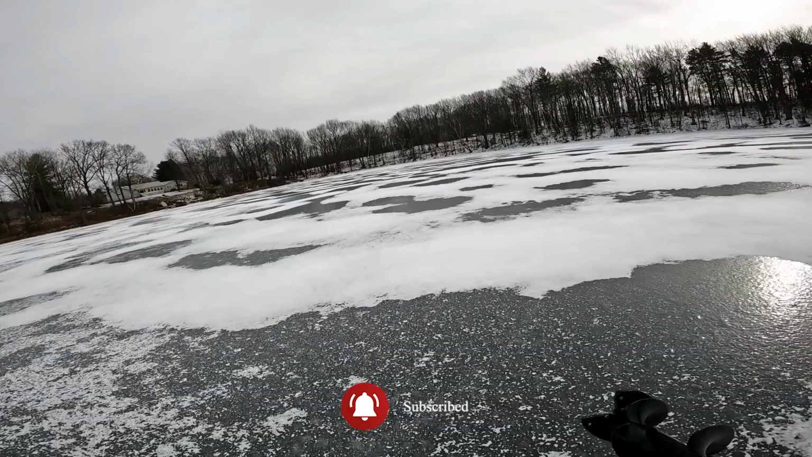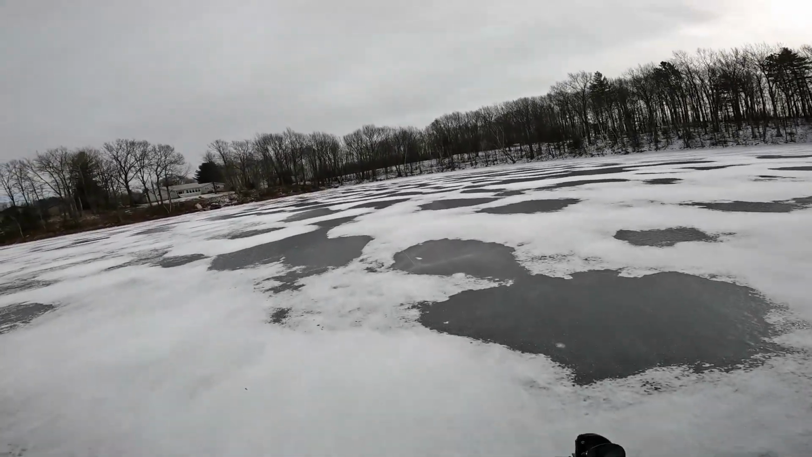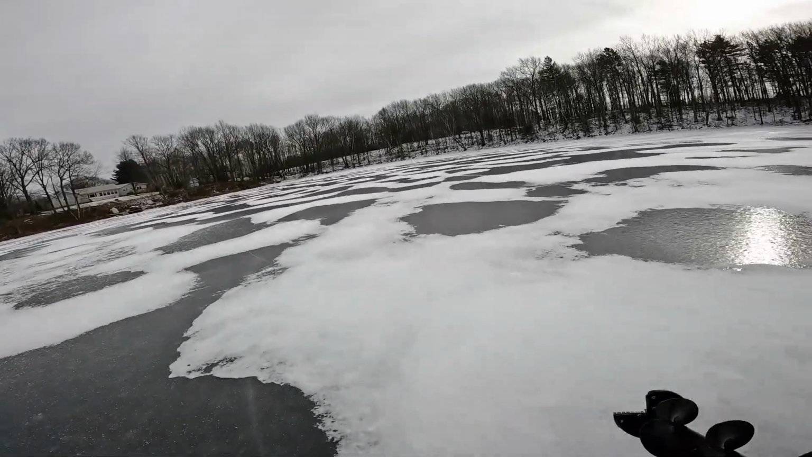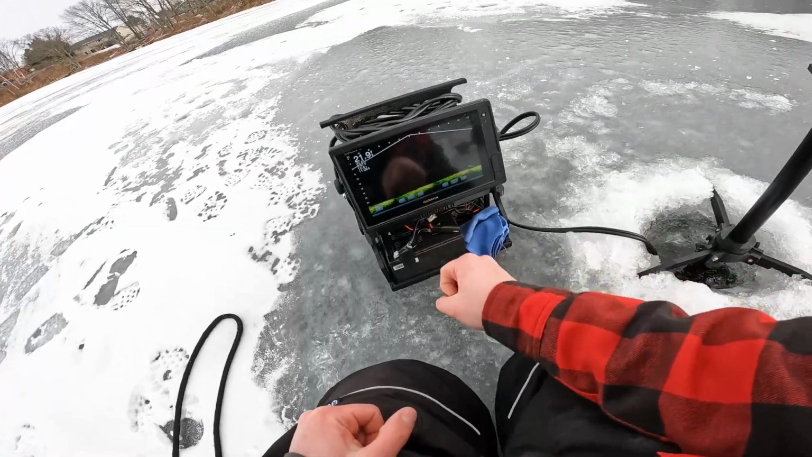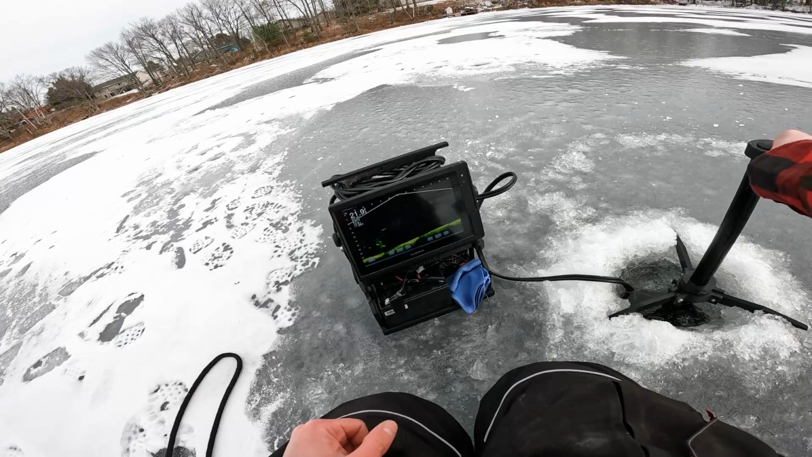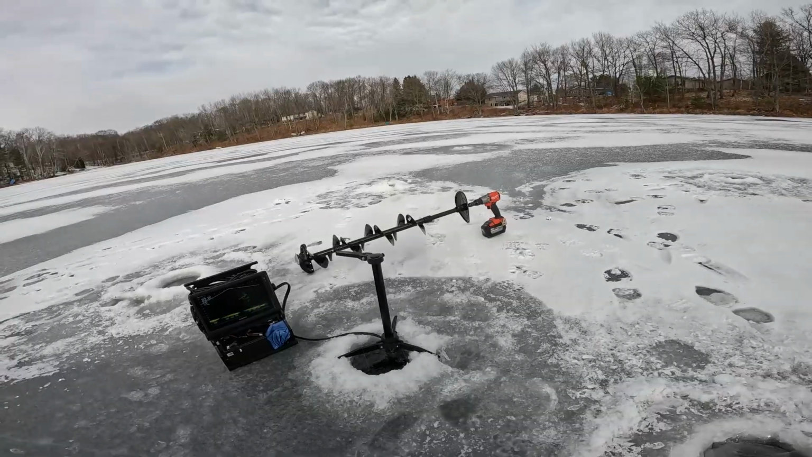Let's have some fun today. I'm gonna take a little walk here. I remember last year when we fished this lake, Nick and myself actually found a crib out here. I'm gonna see if I can find it. There were some good fish on it last time we fished it. All right, definitely deeper here. And there is that crib.